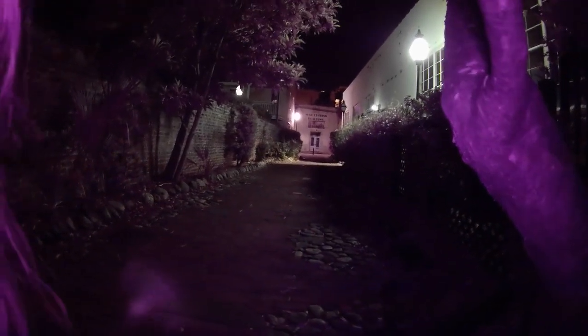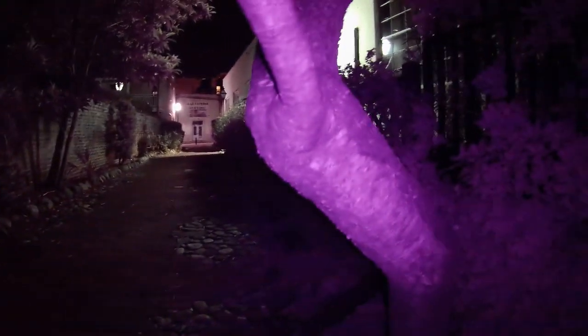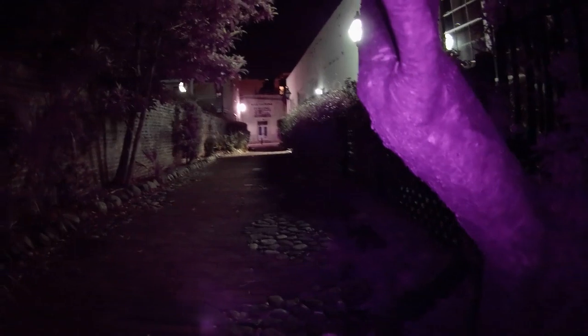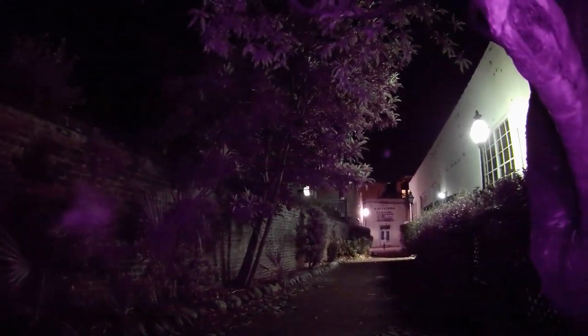But anyway, back to Duelers Alley. We called it that because this is where some of the duels used to occur for the city of Charleston. I say some because it was illegal at the time, and they had to find hiding spots. Again, we all tell the same story, so let's get into that.